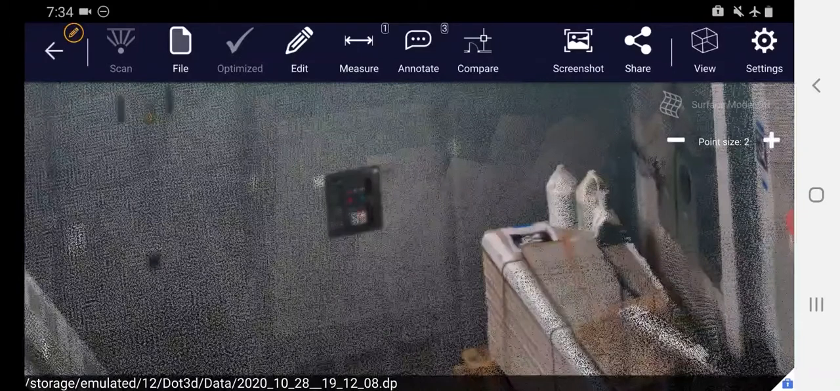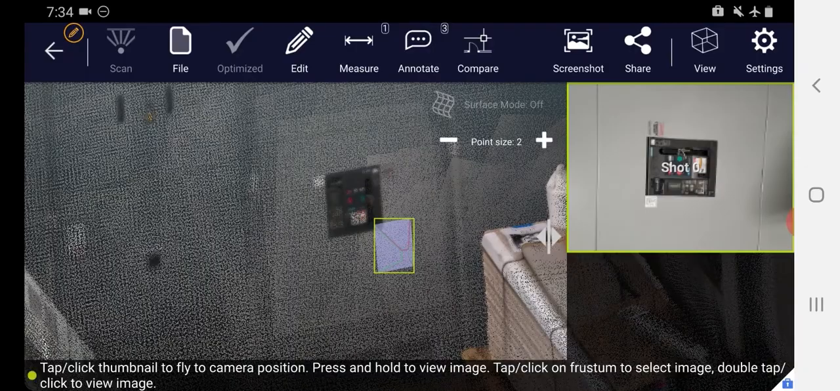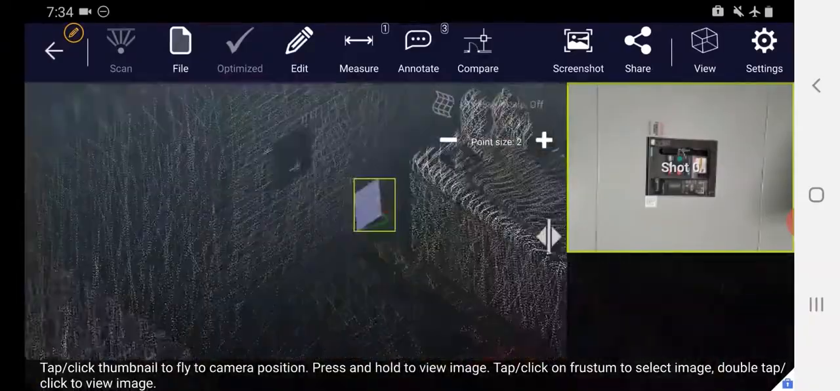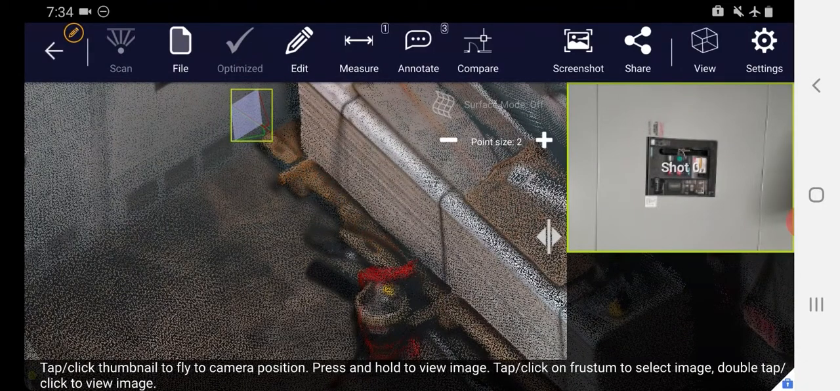To view those HD images you've captured from your tablet or phone camera, you want to go to View, High-Res Photos. And in this case, we only captured the one, but you can capture as many as you'd like with the Pro version of Dot3D. And you'll notice it shows you this icon in 3D of where you were standing and where you were pointing when those images were taken.